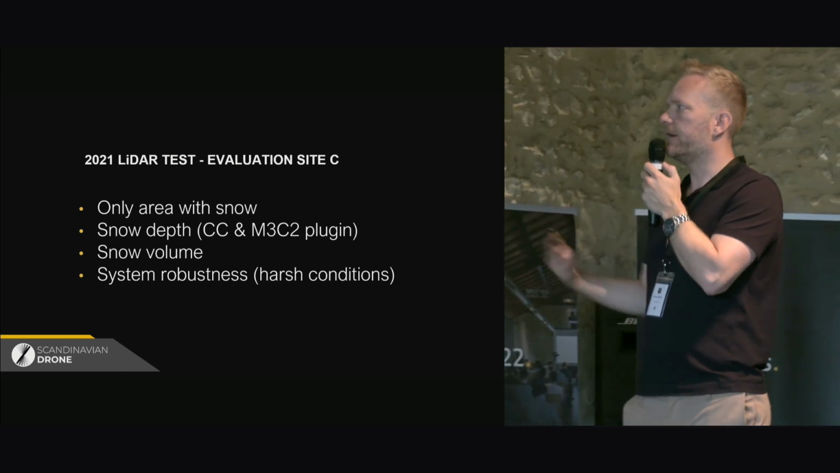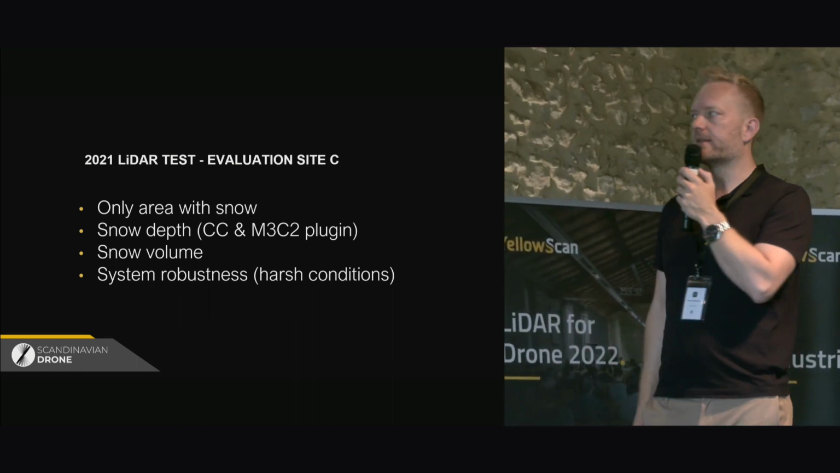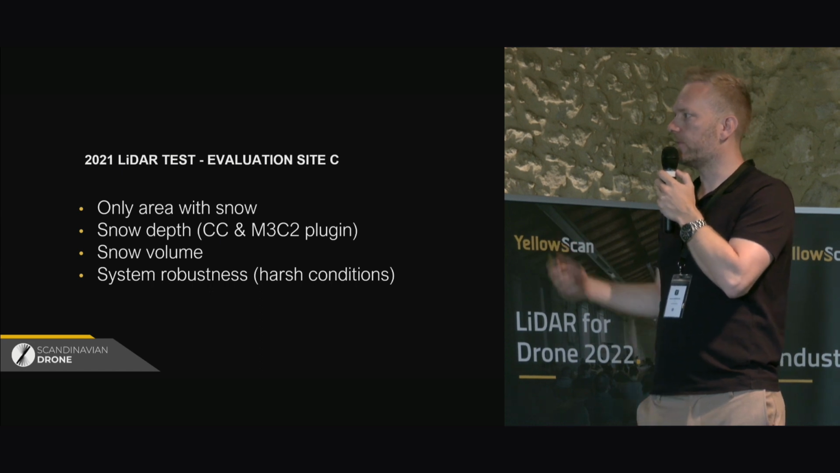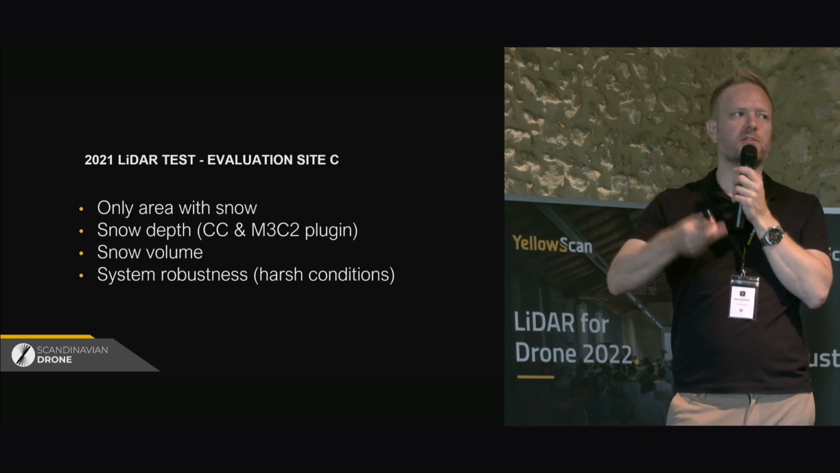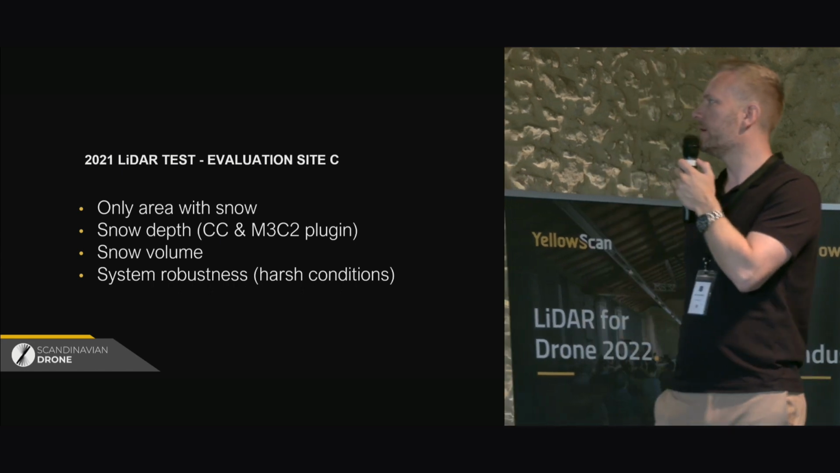And the evaluation of Site C was, of course, to actually get snow data. The Public Road Authority used the software CloudCompare and a plugin for this to measure the snow depth, and also to measure volume.